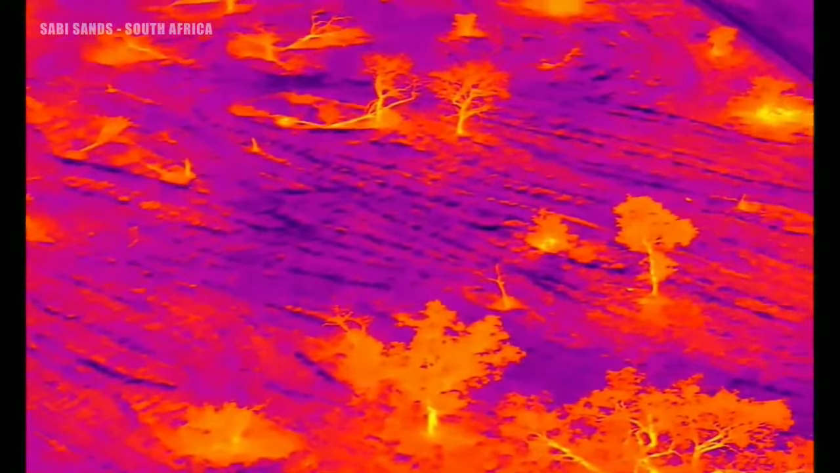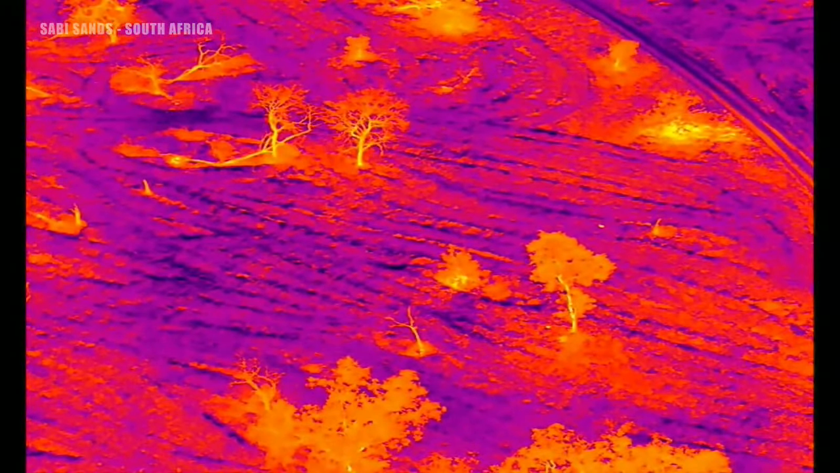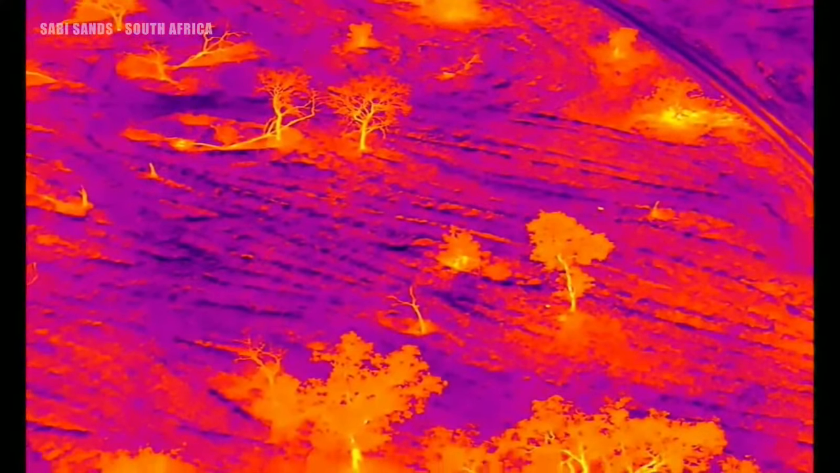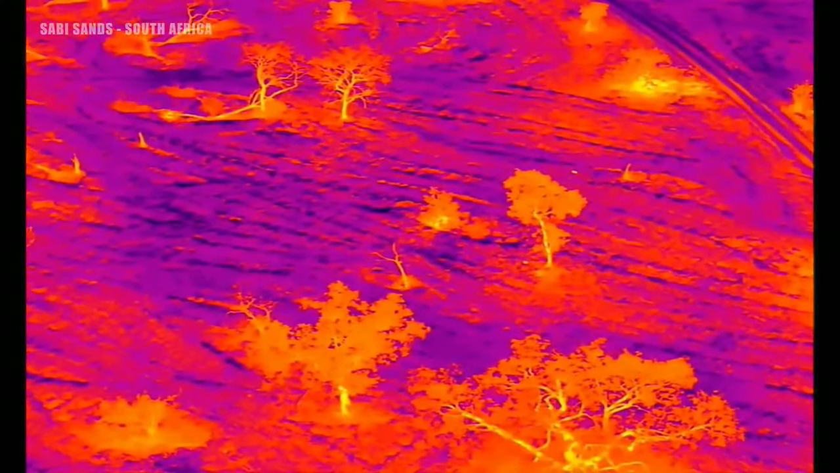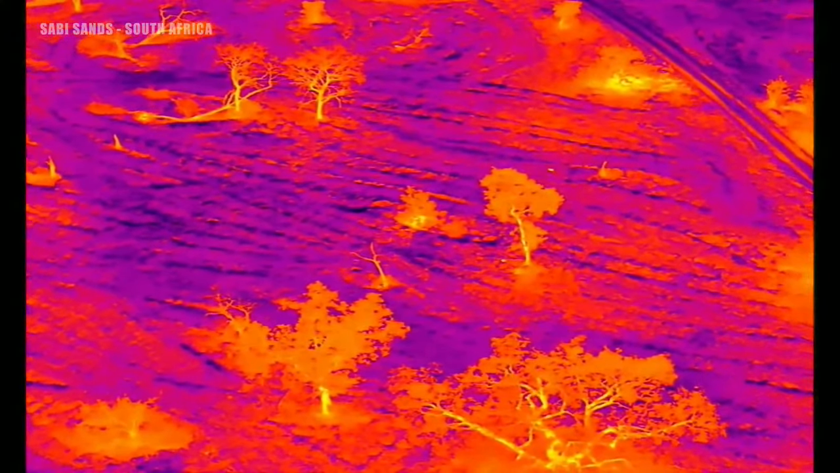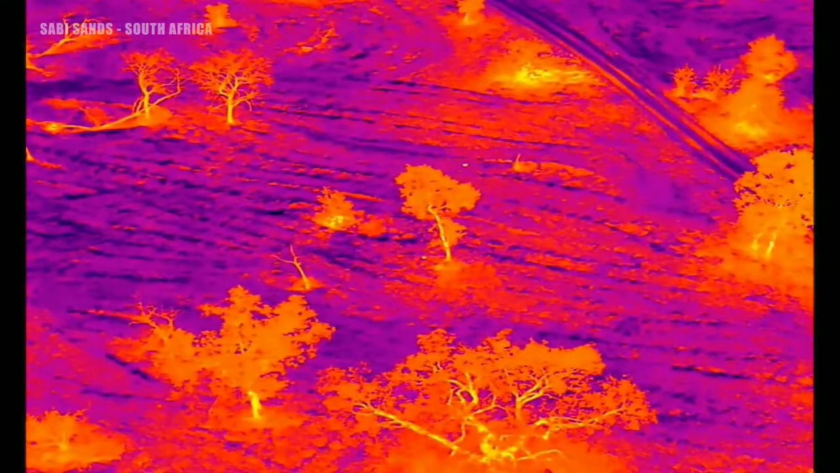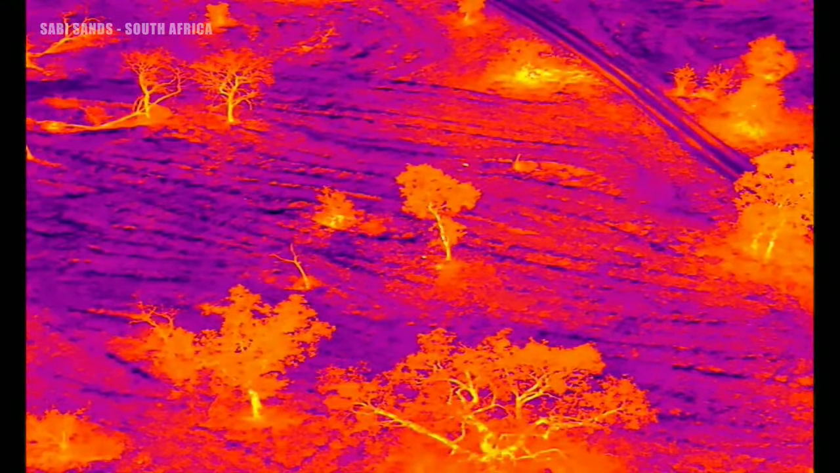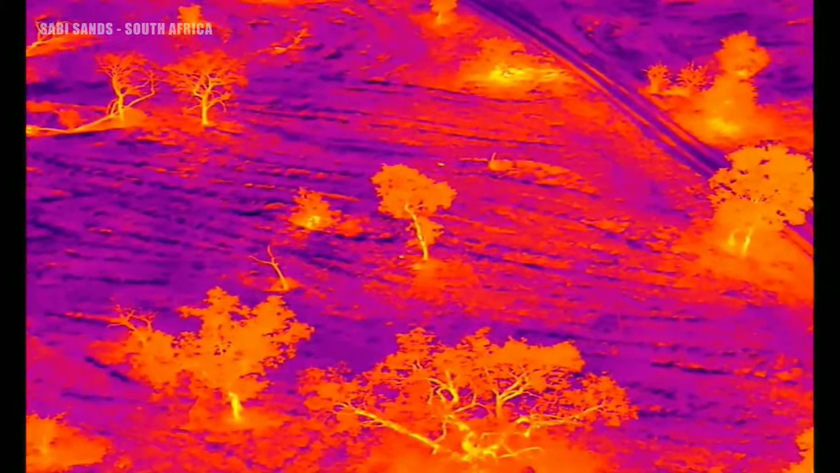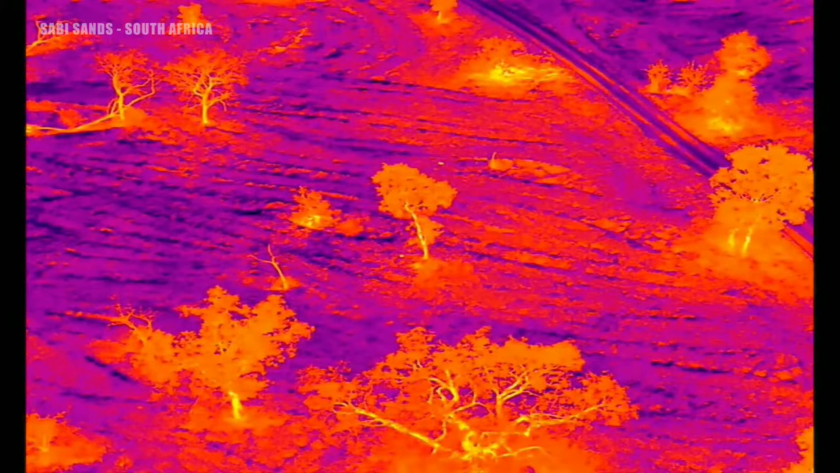Oh, let's just go back there a moment, because there's another two spots right there. We want to turn it a little bit. Those spots. Yep, those are the spots. Let's go over. And it looks like it's another apple leaf tree.